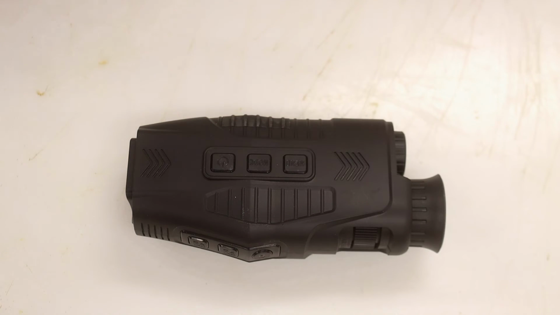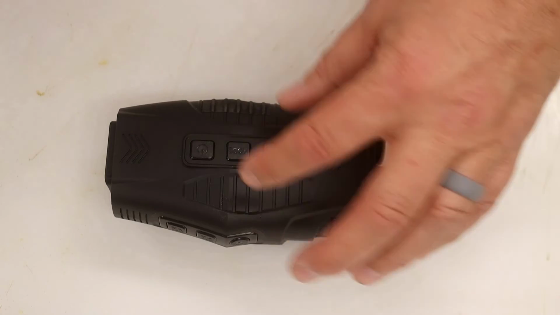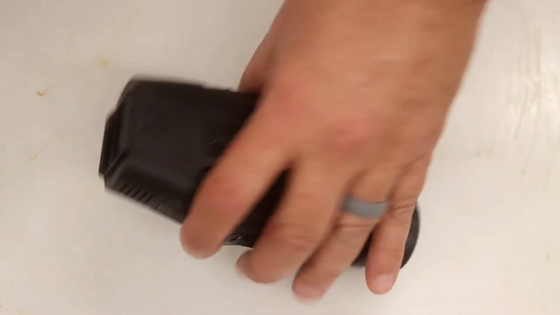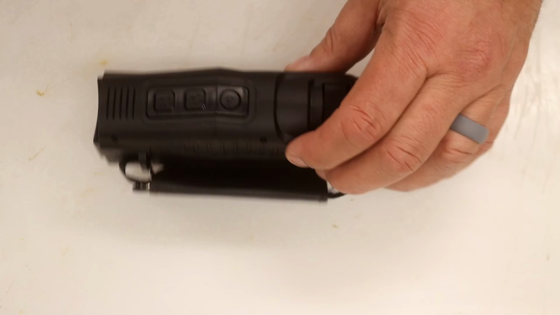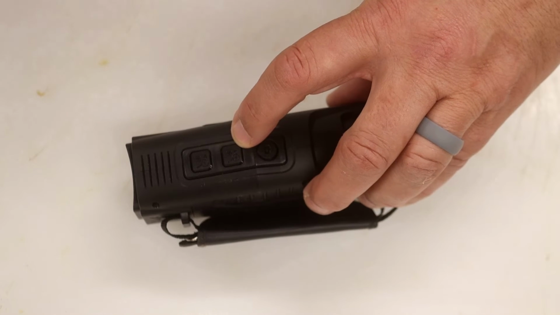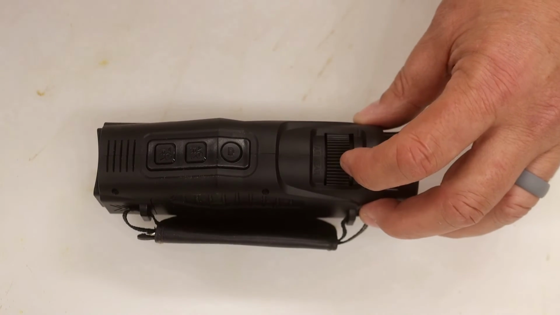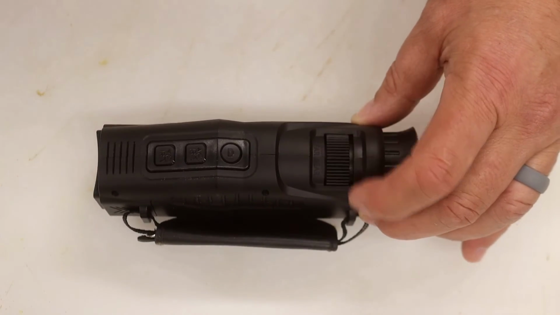Now it's time to talk about the pros. Number one, I want to talk about the menu mode on and off switch. These things are in a great place. They also are very easy to follow when you come up on the screen, as I showed you earlier. You're able to turn the IR on and off by double tapping this forward LED button. It's really easy to focus in on stuff with this focus knob right here.